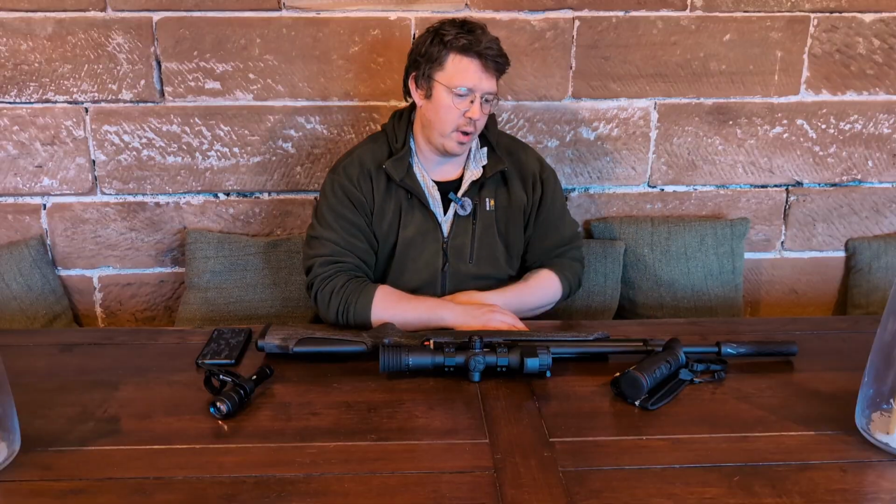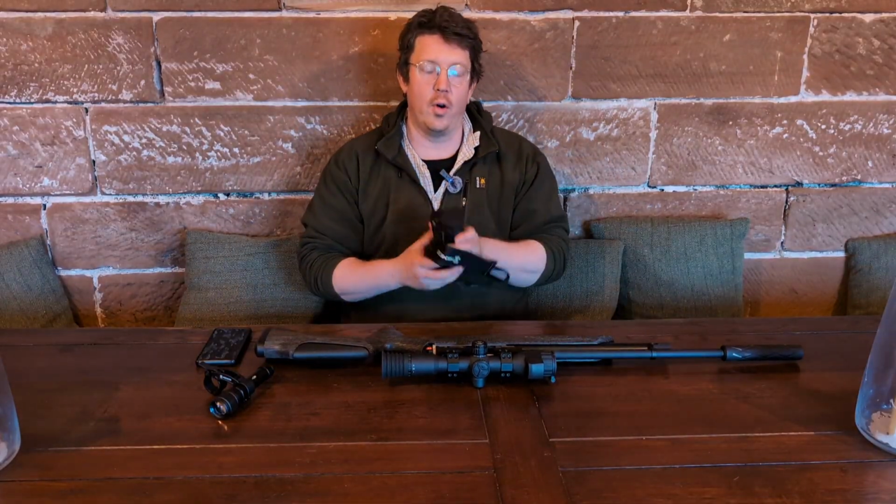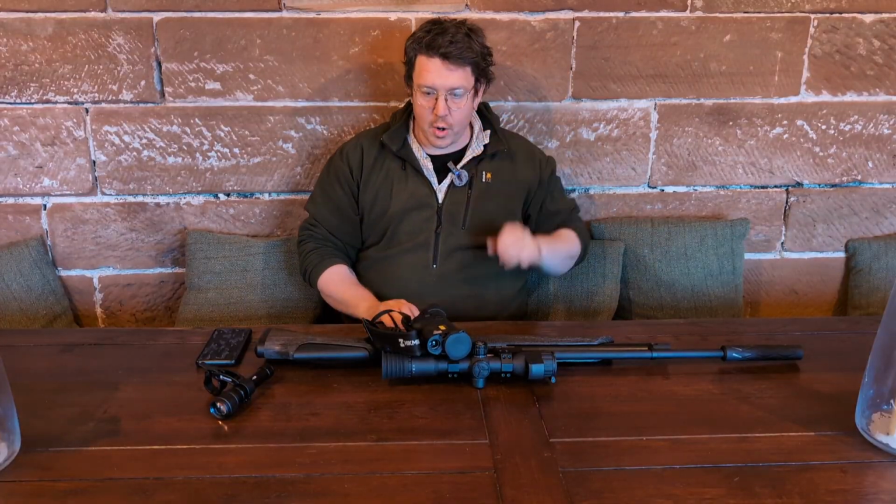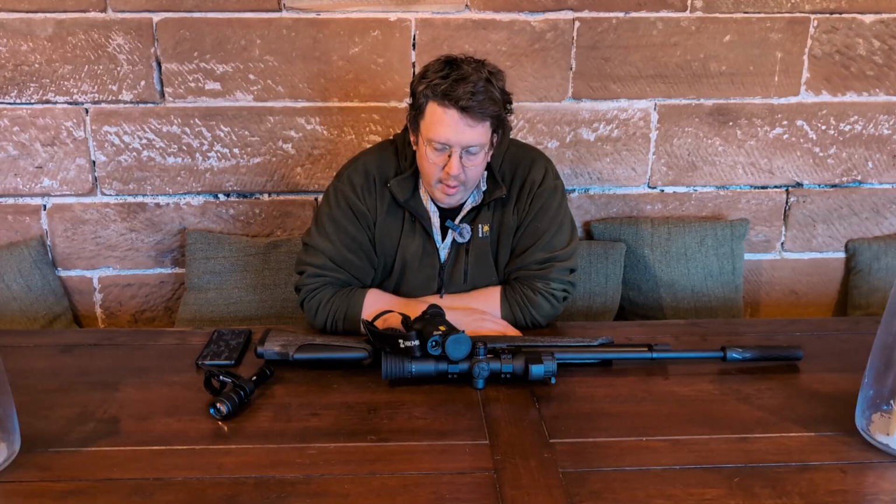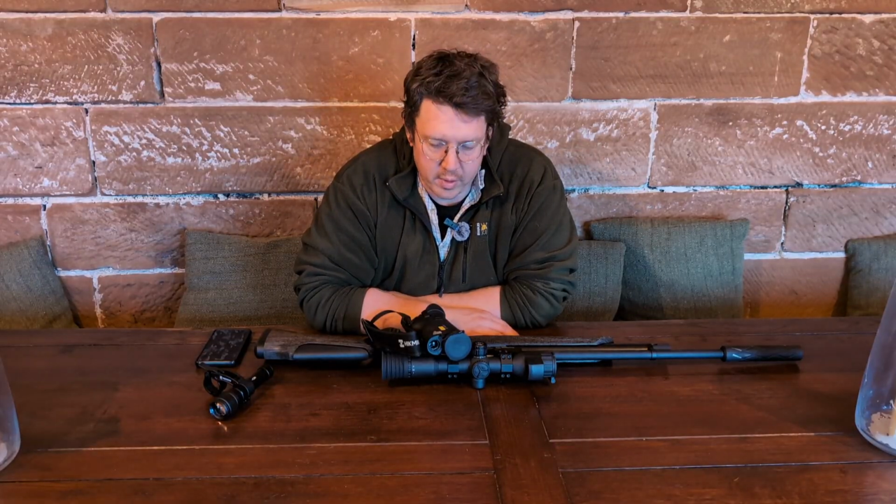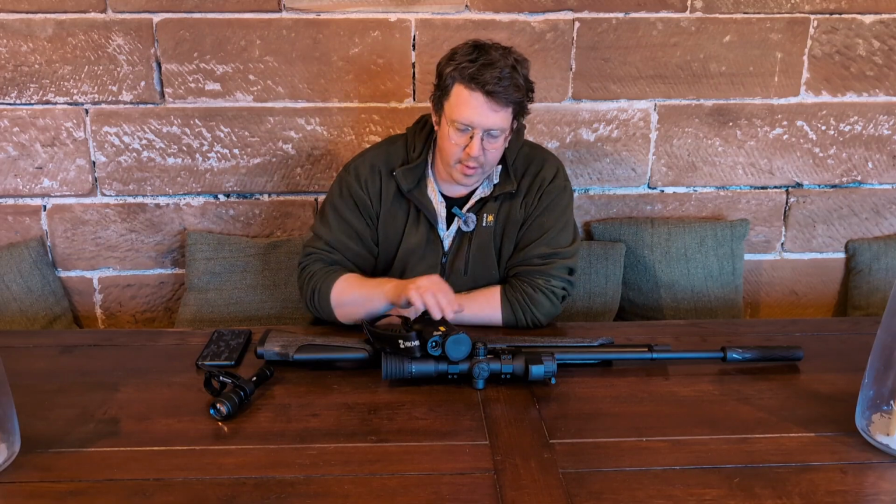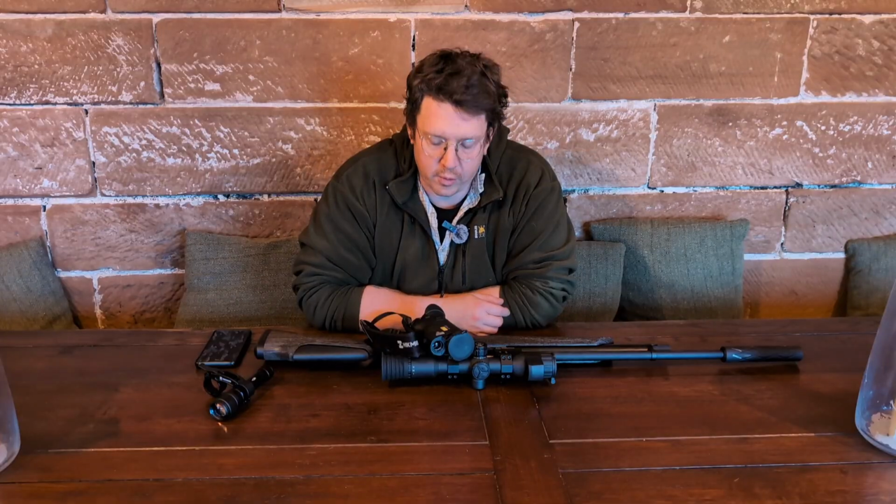The same goes, this is a spectacular segue, the same goes for thermal spotters. When I first showed interest in getting a thermal spotter, the first thing I was told was, you won't learn any fieldcraft because you've got a spotter. Which is true if you have no interest in learning any fieldcraft, but also you'll be able to see things that you're not able to get close enough to shoot.